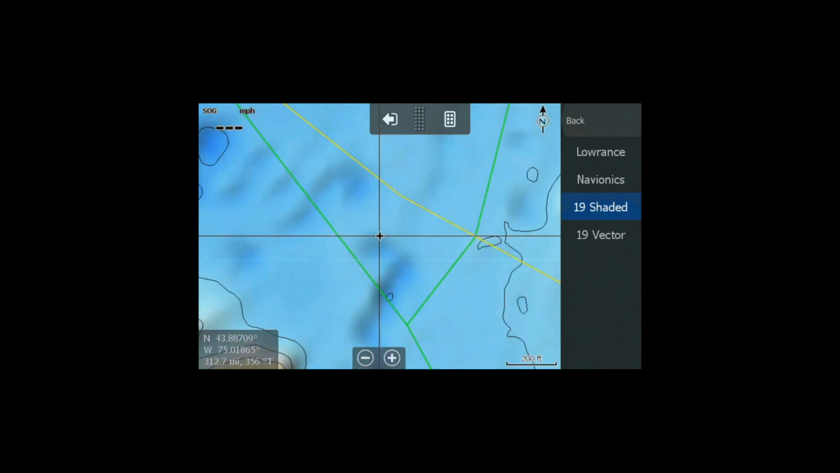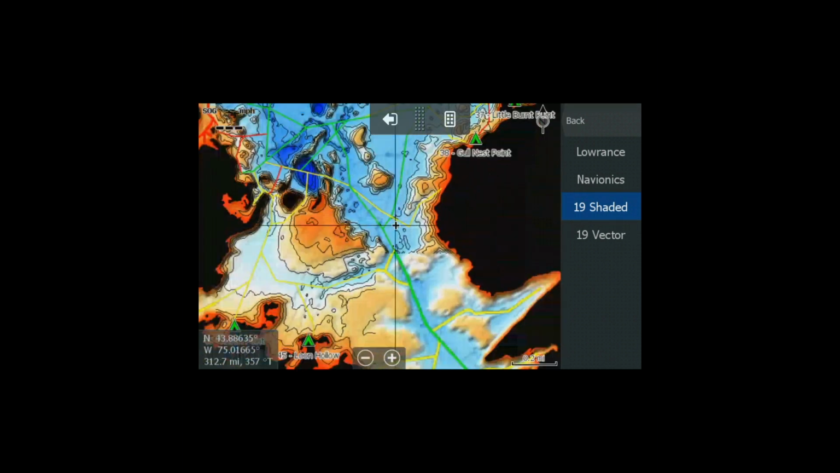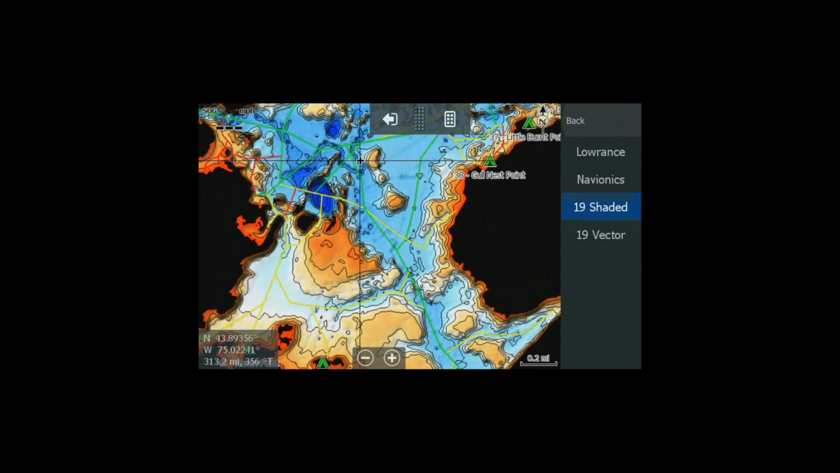That winding dark blue snake there is what used to be Twitchell Creek, connecting into the Beaver River up here. There's a whole bunch of stuff you can do here.